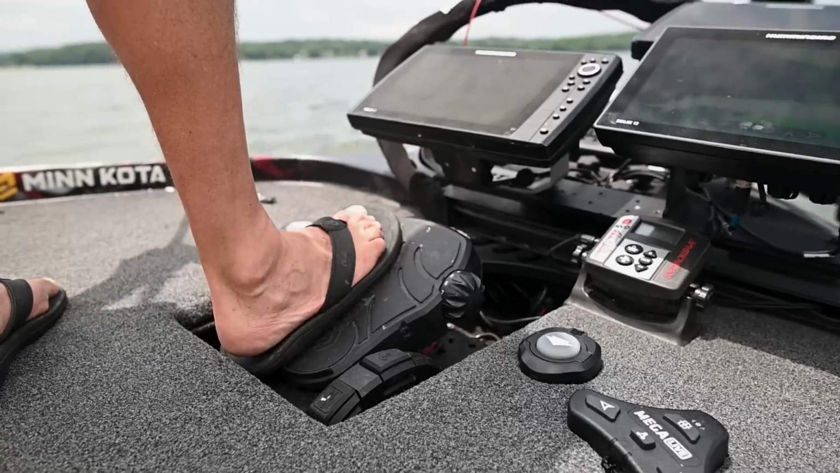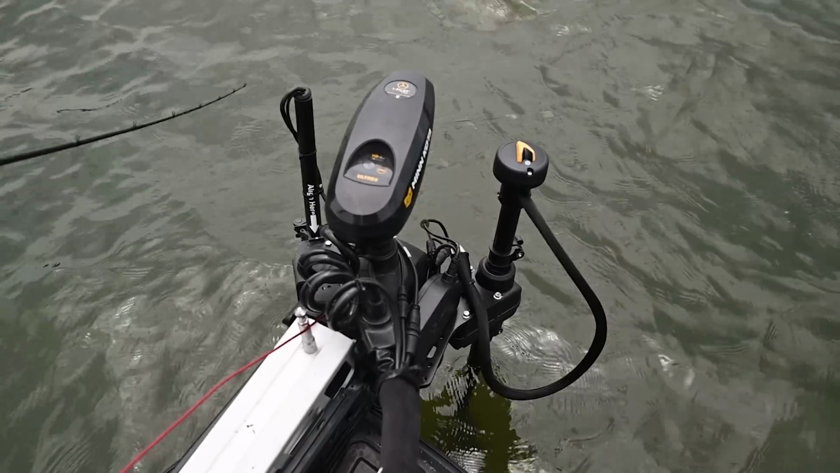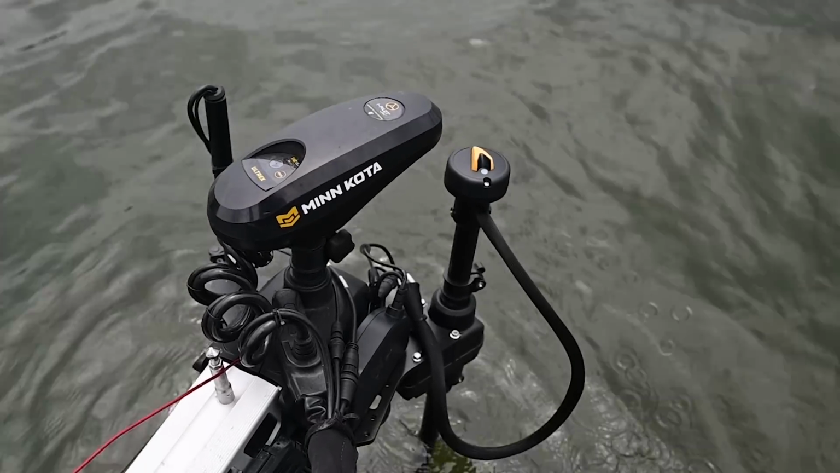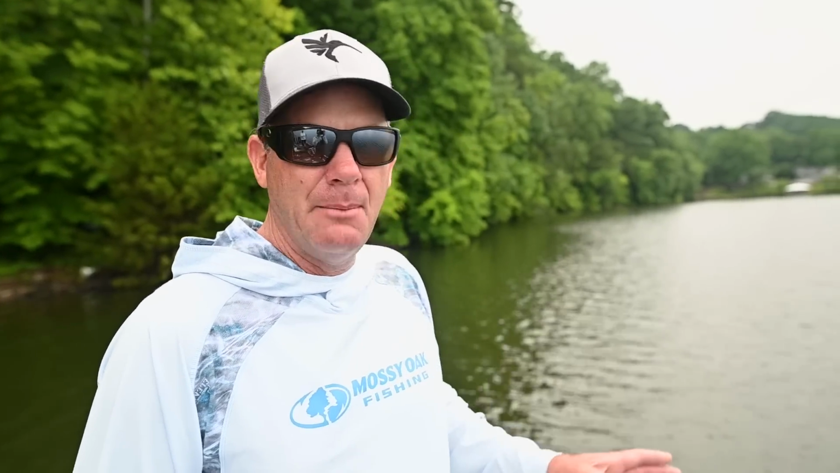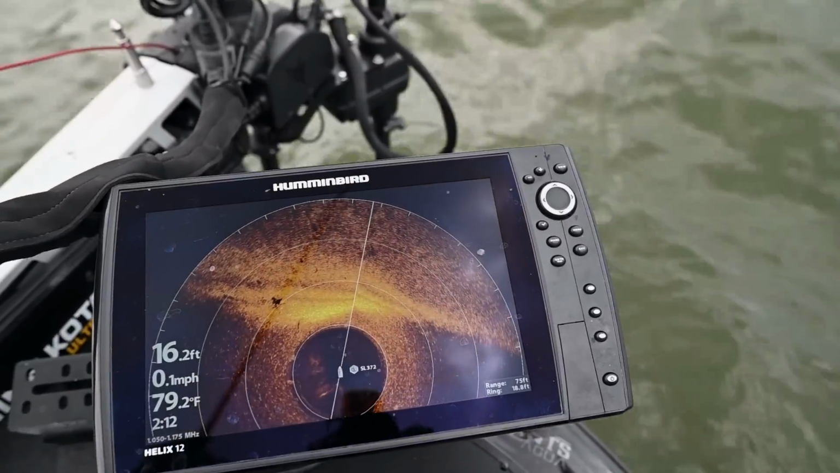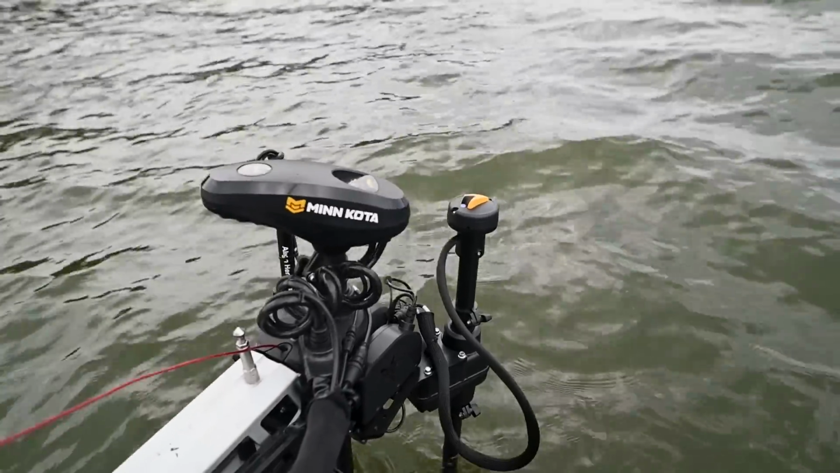Now with TargetLock, you can have your trolling motor spot locked, and it's still going to hold you in that place, and it's going to move back and forth, but the TargetLock transducer stays focused on that brush pile, or that piling, or that particular fish that you were looking at the time. That's what's awesome, it's independent. It allows you to have total boat control and never lose any of your visibility of your MEGA Live.